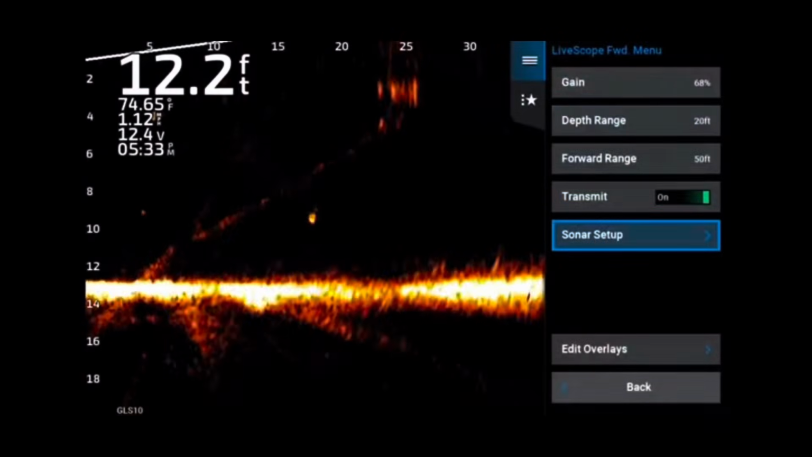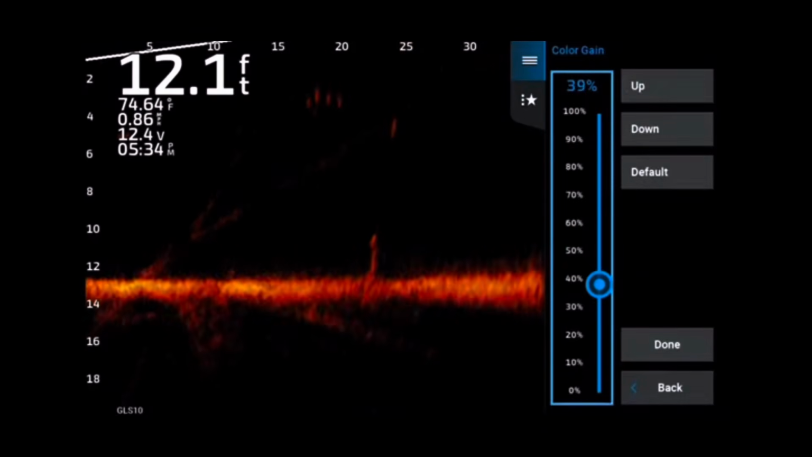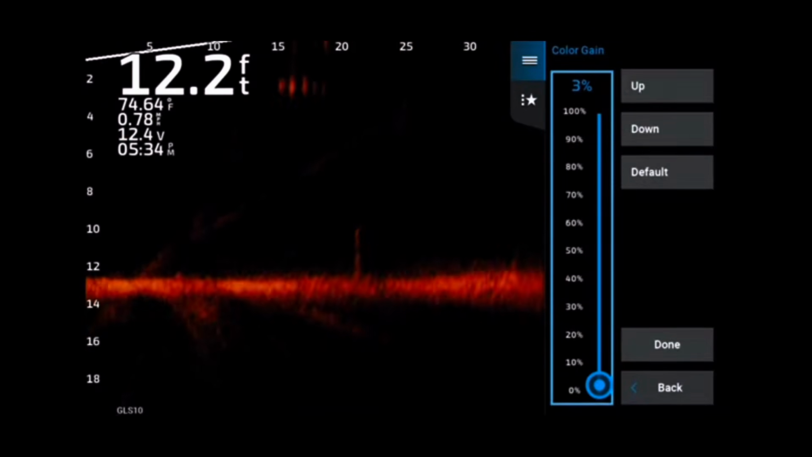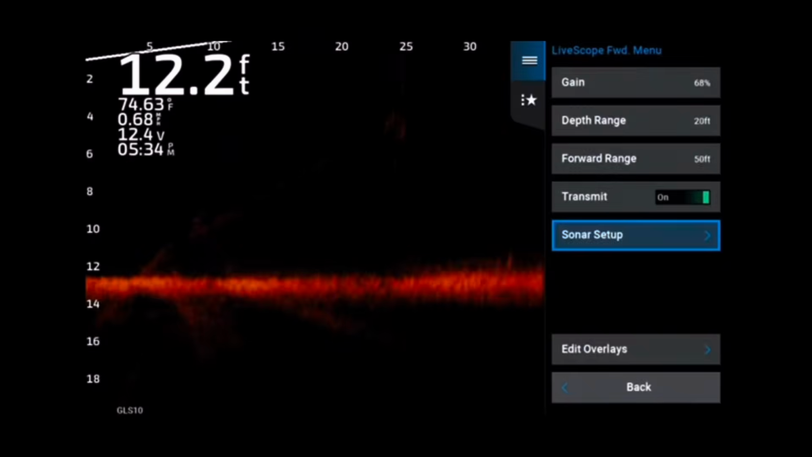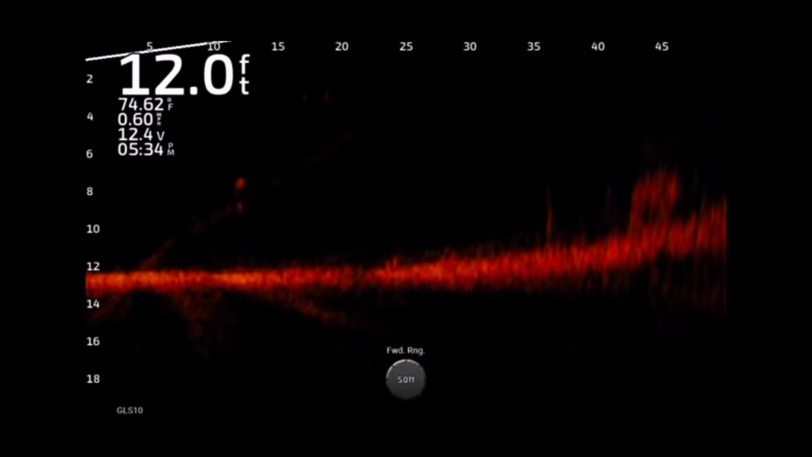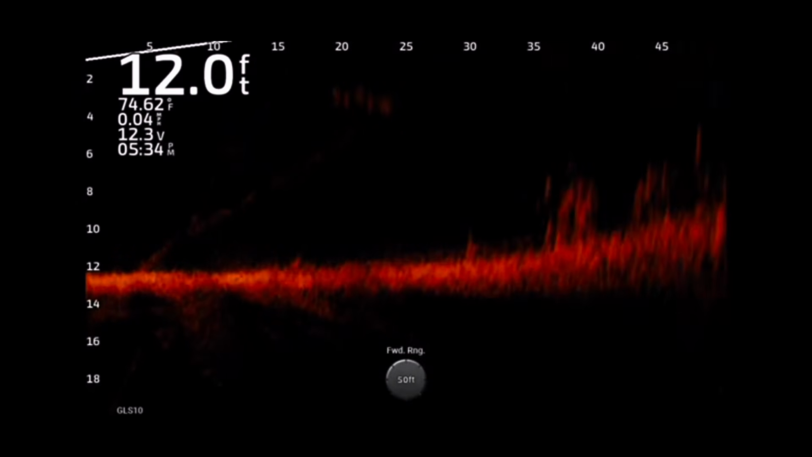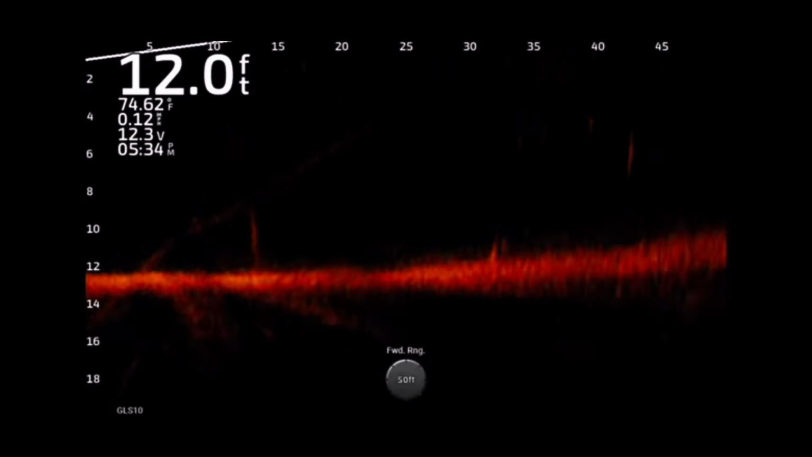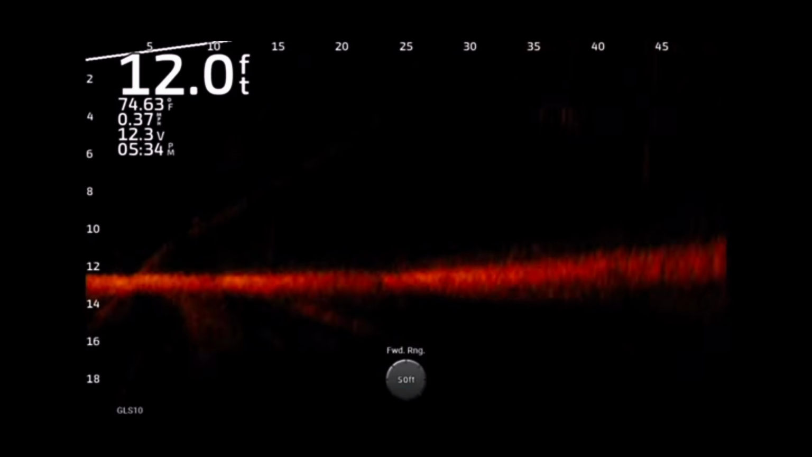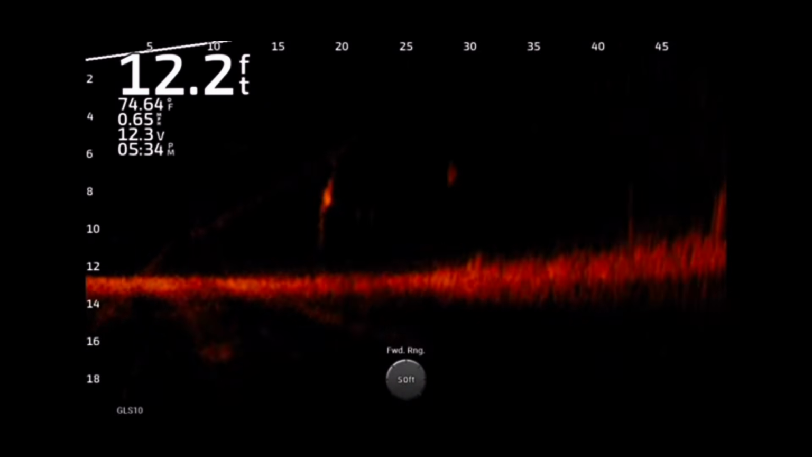All right, color gain simply controls how bright your returns show up on the screen. Gain is sensitivity. Color gain has a lot to do with how much a bait pops and things like that, essentially showing the brightness on the screen. Now remember one thing, the brighter you set your color gain, because it pops so much it kind of blows out, the more you're going to lose your detail because everything is beginning to be blown out. So there's a fine line that we walk when doing this.